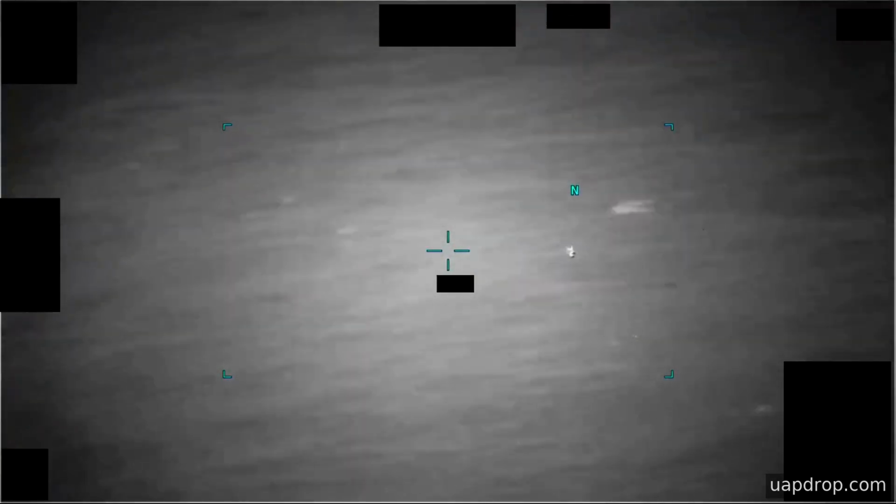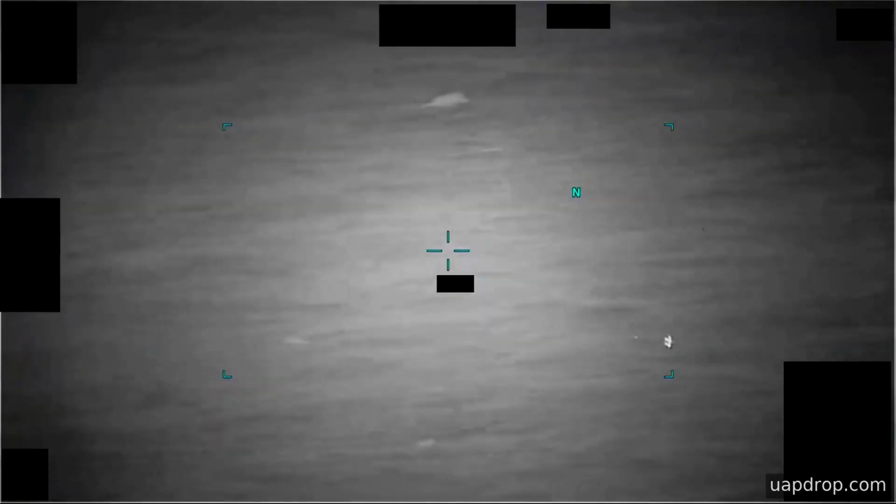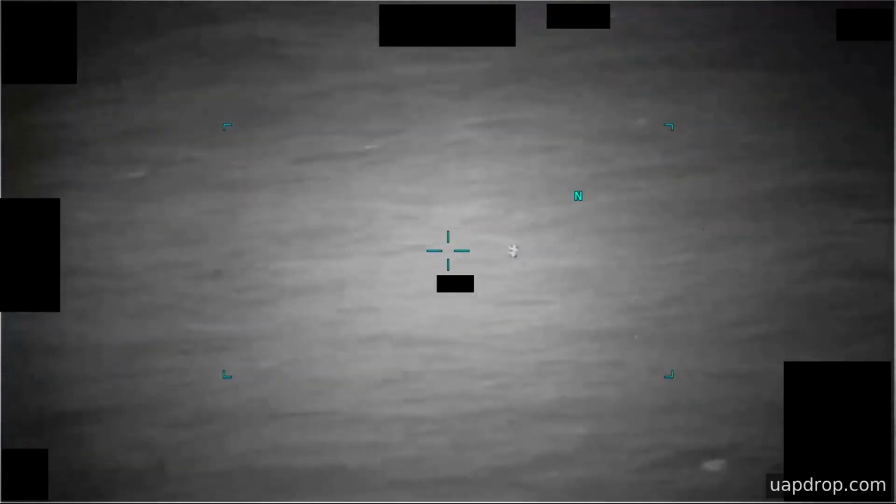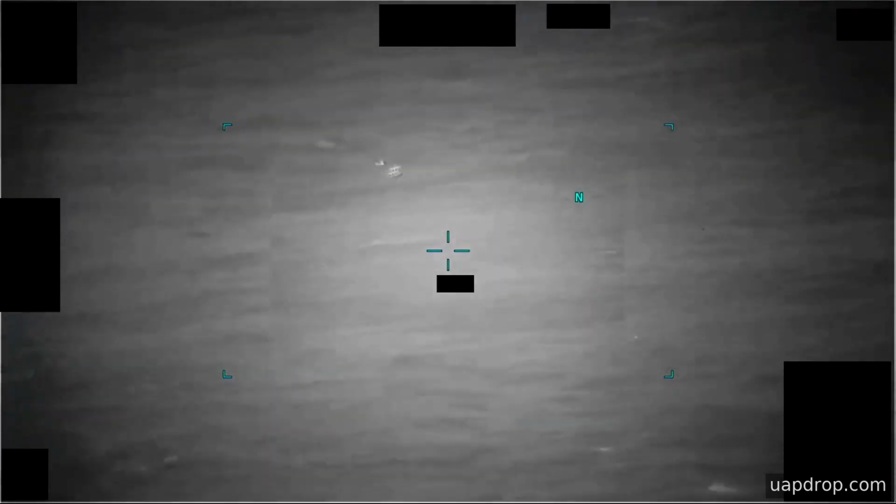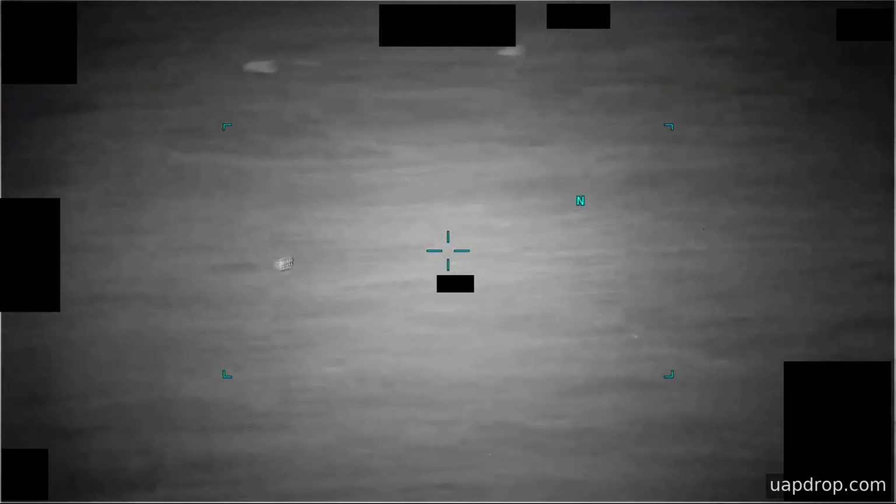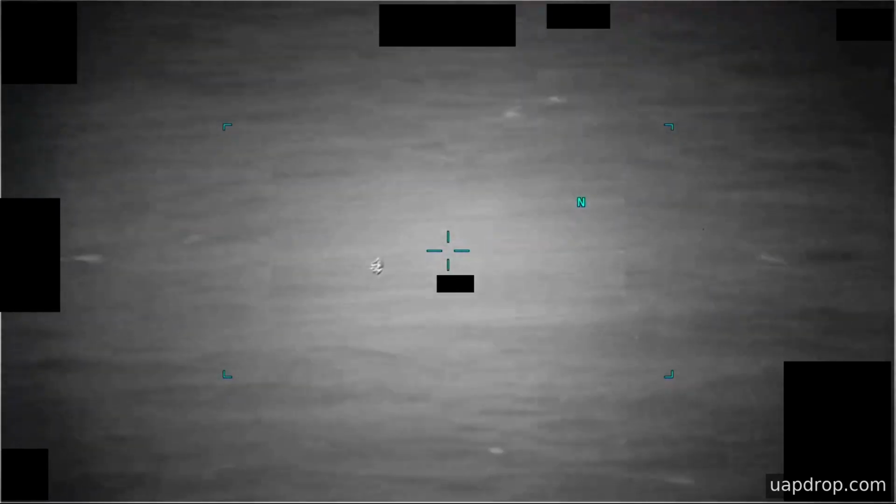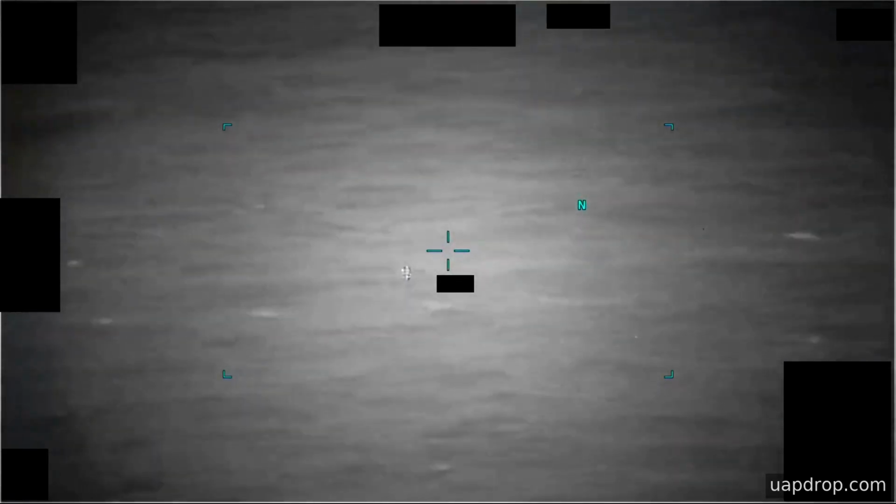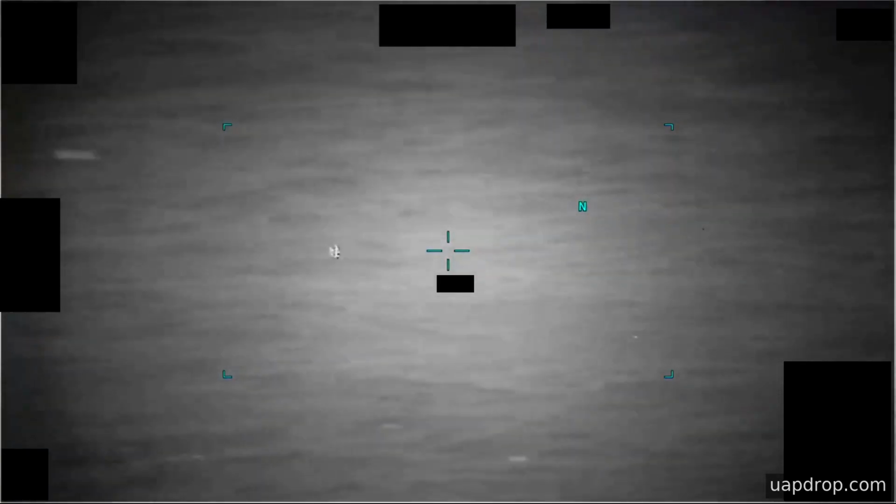Early in the footage, the sensor operates in infrared and holds an area of contrast near the center of the frame. The system then zooms in and maintains that contrast as a focus of tracking for an extended period. After about a minute, the display switches into the electro-optical daytime camera, producing a visible band with a dark object set against a blue background.